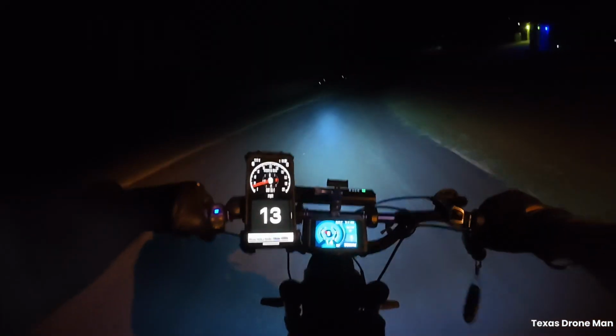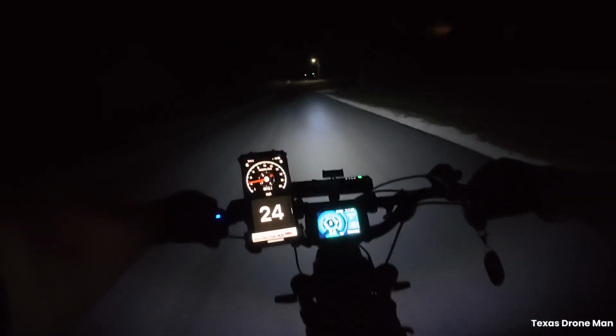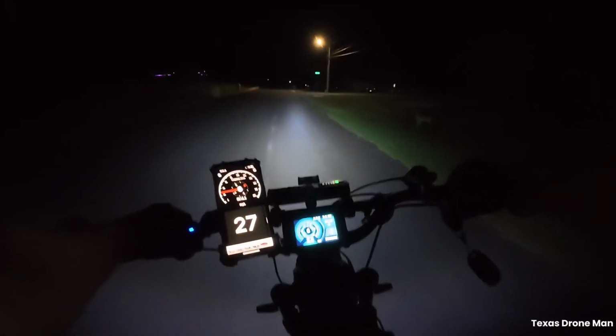Take a ride around the block real quick. Head back up to the top. Handy deer.